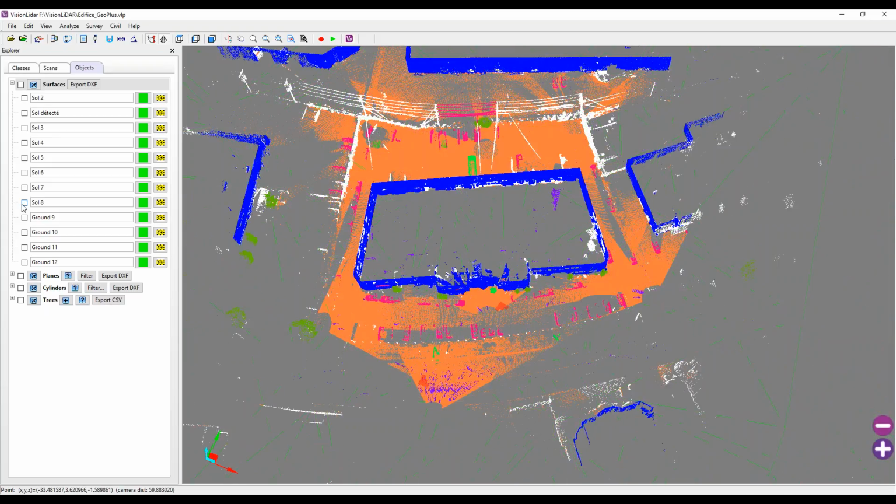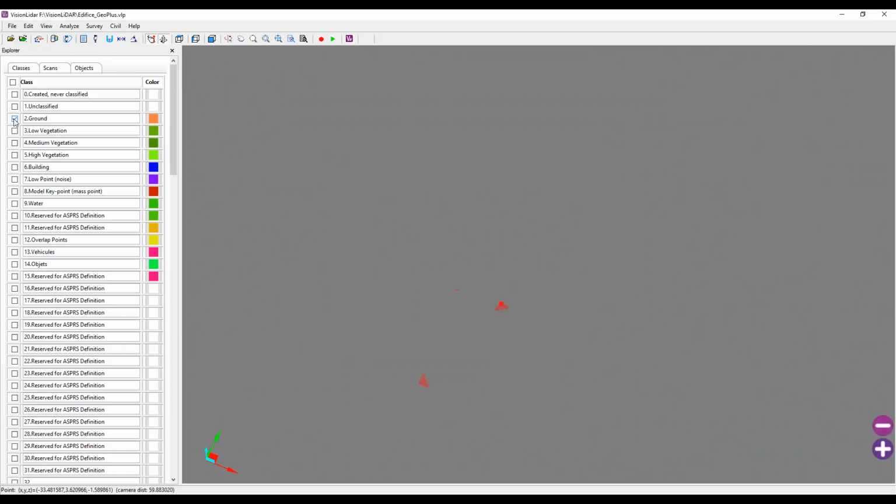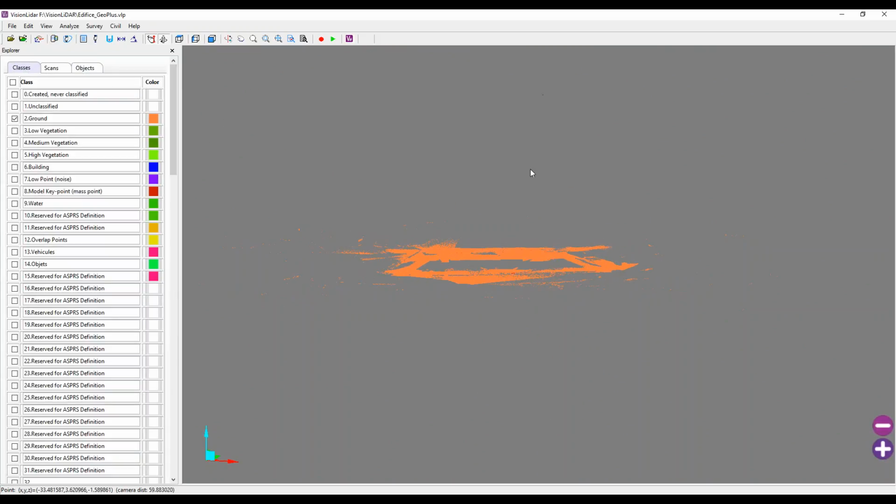So that's what it looks like, and that way all the points detected will be sent to class number 2. We can see here the result of my classification looks something like this.